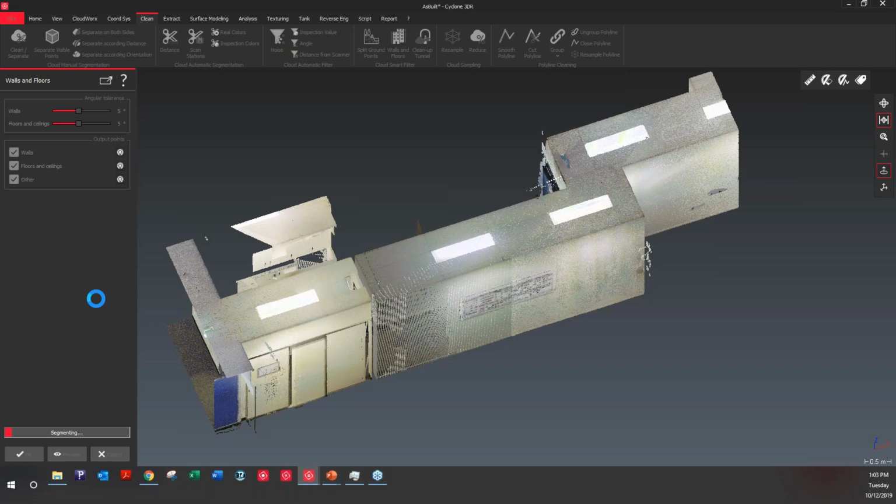It's been out since the last version, but it's quite an interesting tool to gain efficiency as well when working, especially in buildings. So what this function does is that it's going to create 3 point clouds. One will have all the points from the walls, one will have all the points from the floors and ceilings, so horizontal surfaces, and a third one will have whatever else there is in this point cloud.